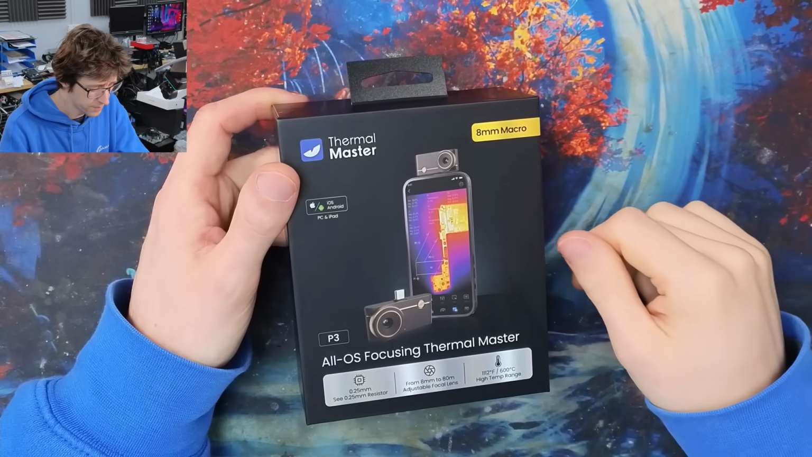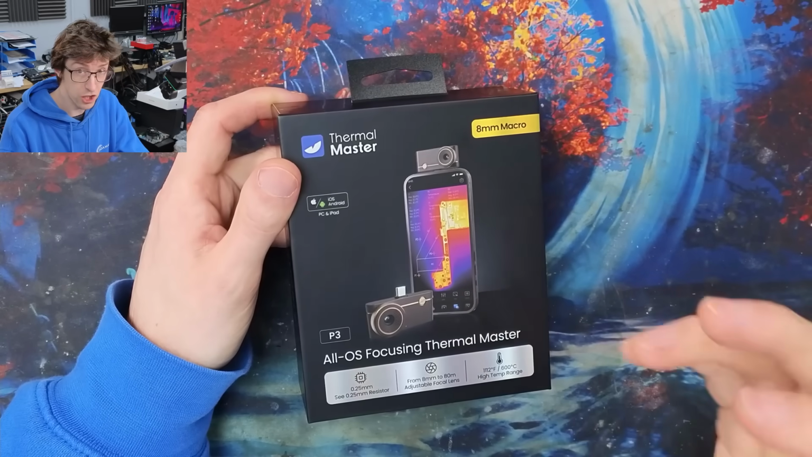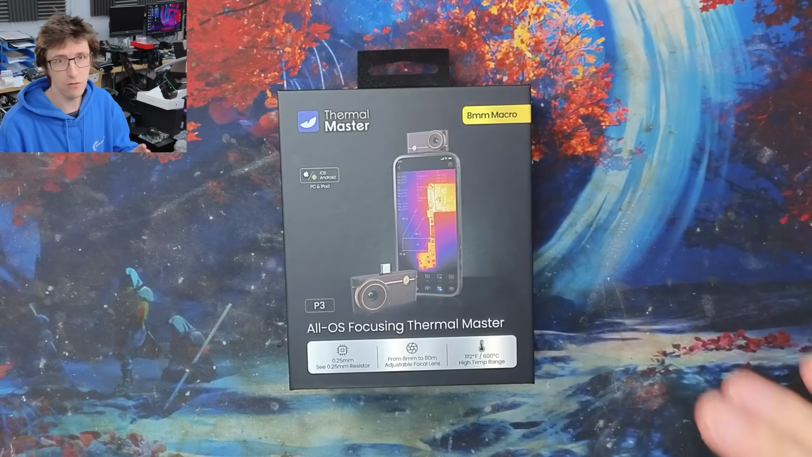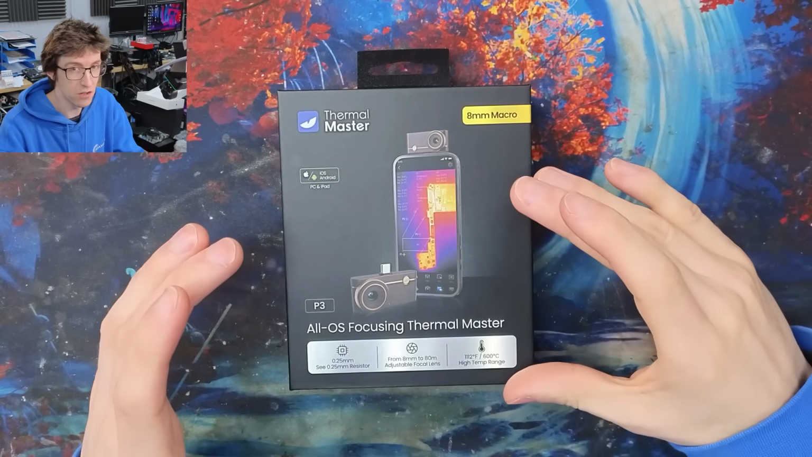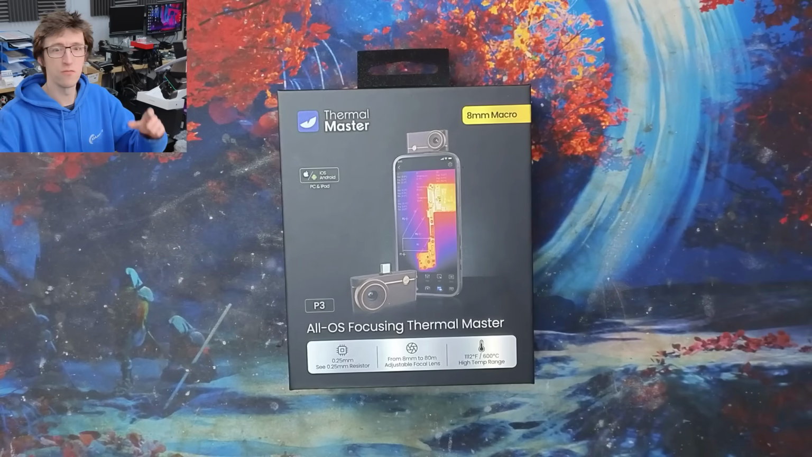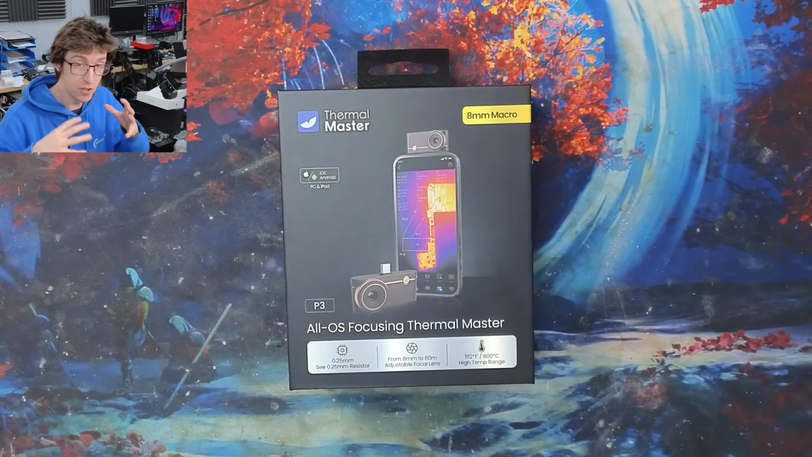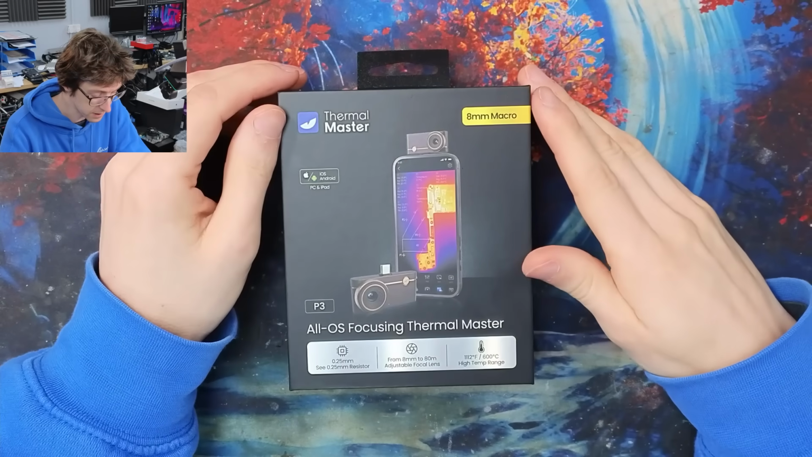Having that adjustable focus is good, because I have noticed on my P2 Pro that sometimes with the macro you've got to get really, really close, and without the macro you've got to be really far away. So for this, you've got infinite variability between those two lenses.